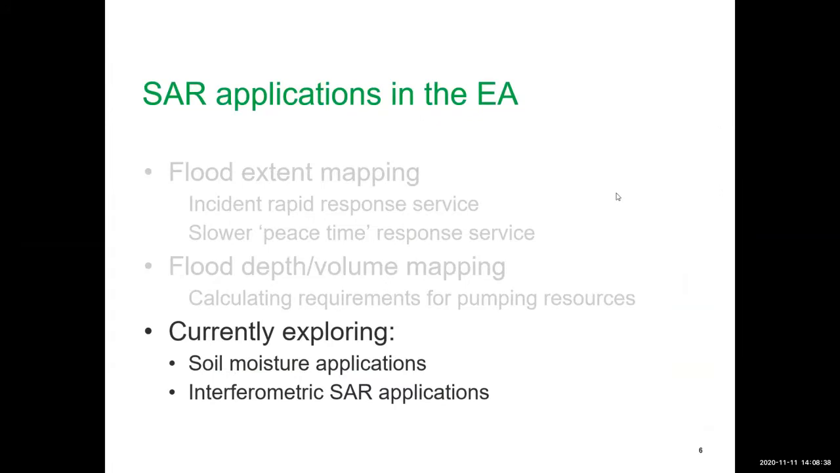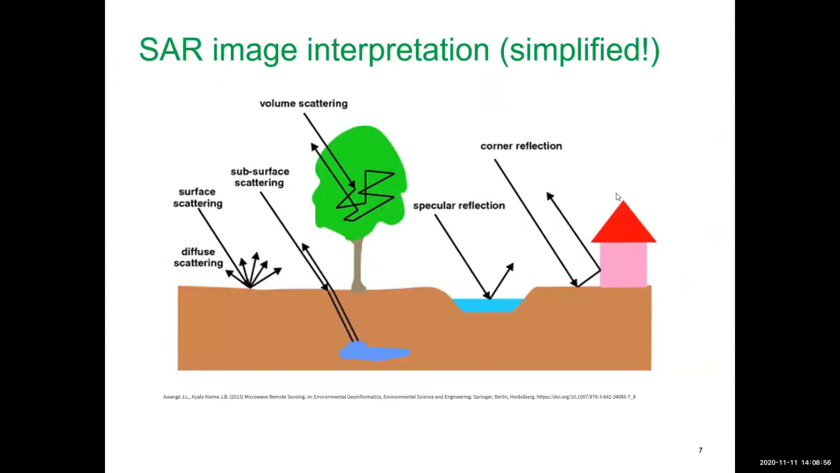So we're currently exploring other potential applications within the EA, including soil moisture applications and interferometric SAR, looking at very fine scale land movements and subsidence, that kind of thing. So I don't know how much any of you know about SAR imagery, but just in case there's any kind of gaps in the knowledge in terms of how we can use SAR imagery and what kind of aspects of it we can exploit for flood mapping.